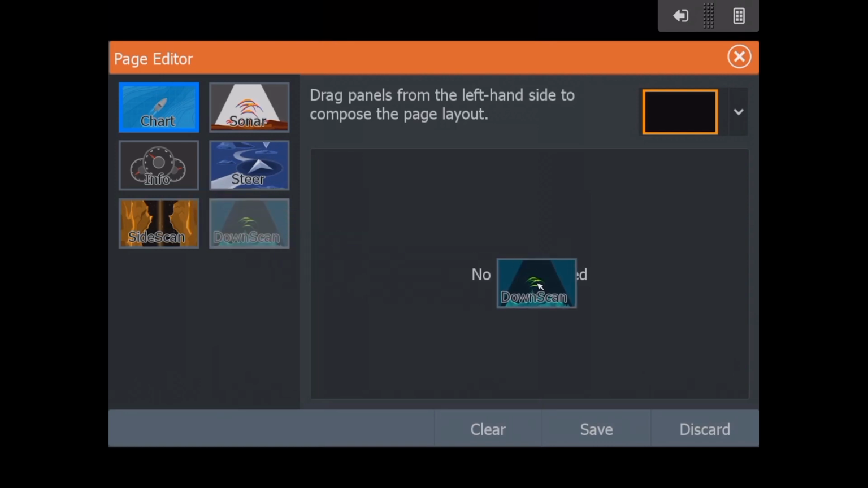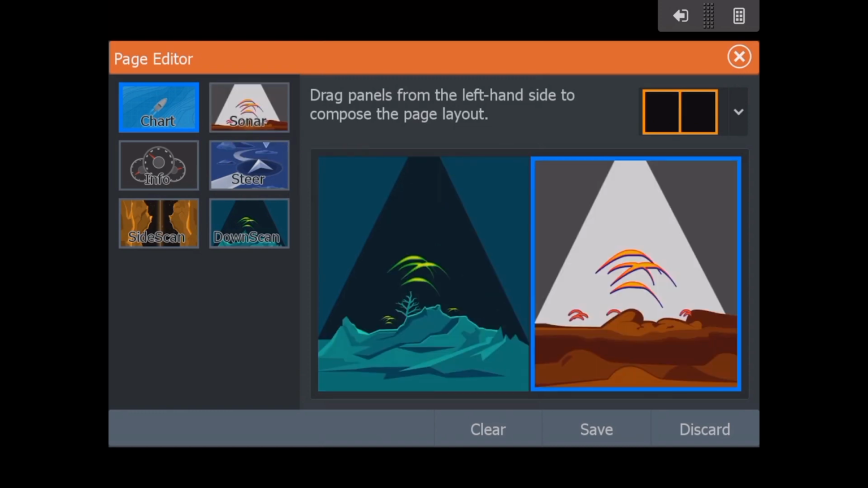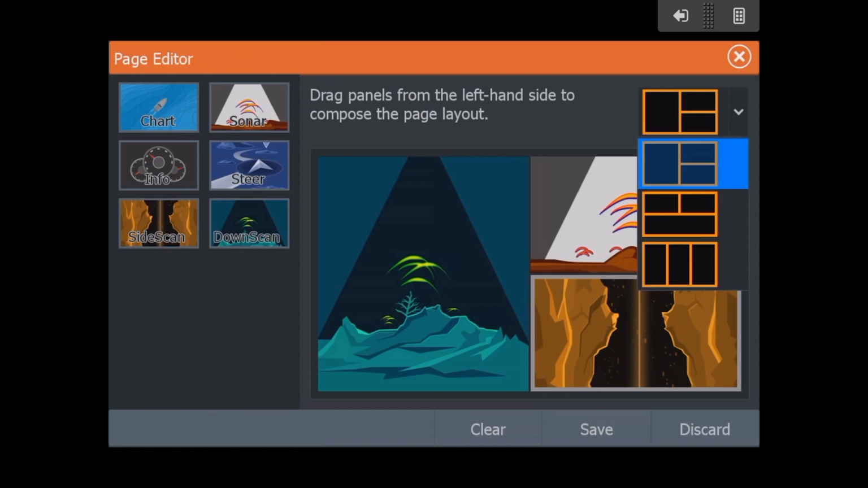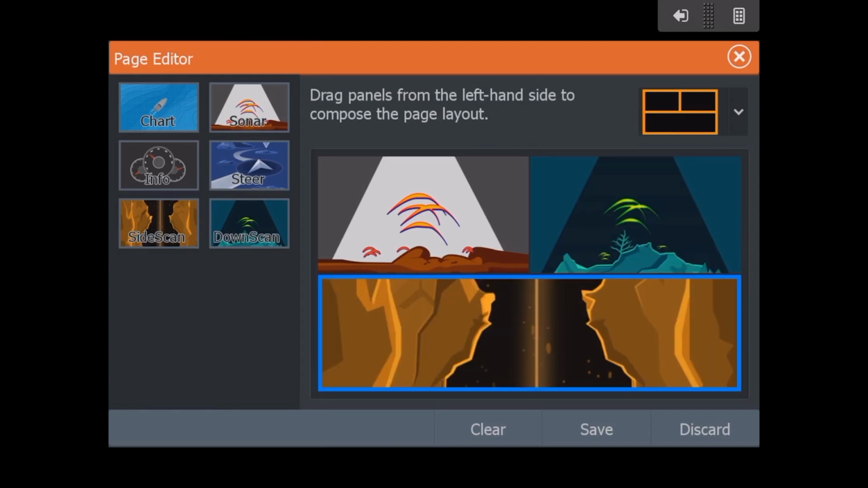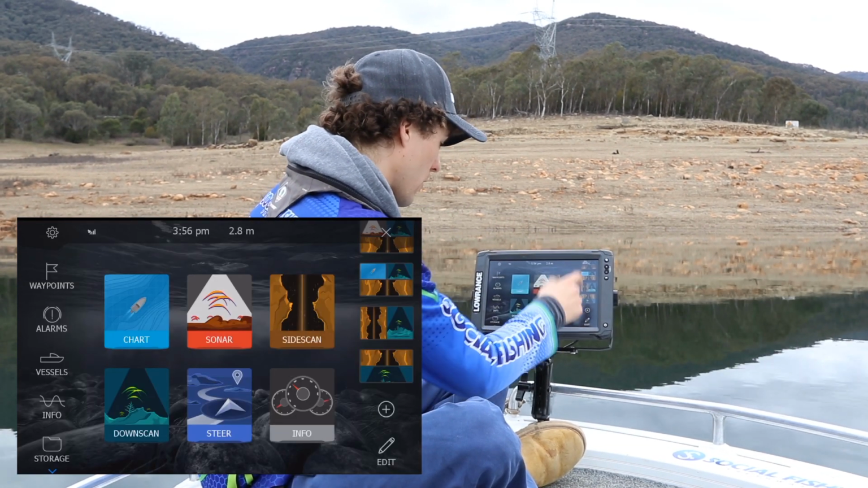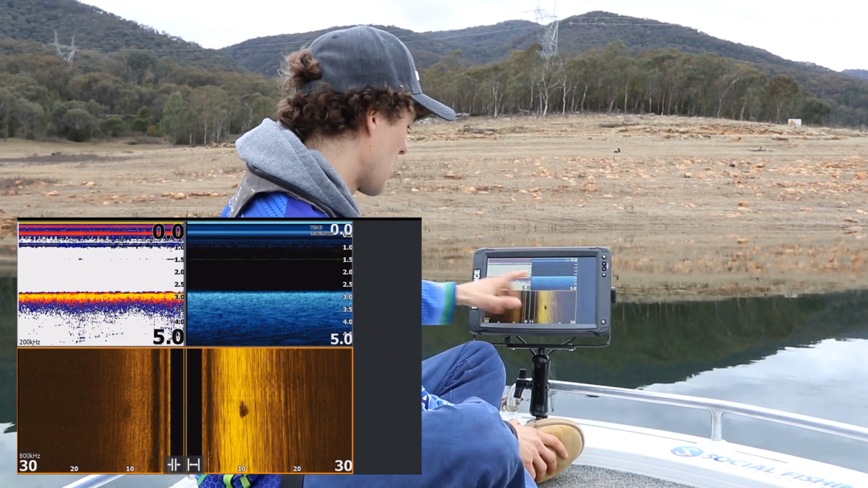Now I use down scan, so just drag it in and drop it on, and sonar, drag it in and drop it on. And the other one I use is side scan, of course, very important. And now at the top right here, you can change them to how you want them. And I picked the third option there, which has two small ones at the top, big one at the bottom. And what I'm going to do is drag side imaging to be my big one at the bottom, sonar at top left, and top right is my down scan. And then all you do is hit save. I'm just going to discard that though, because I've already got that, and it's my top one just up here.